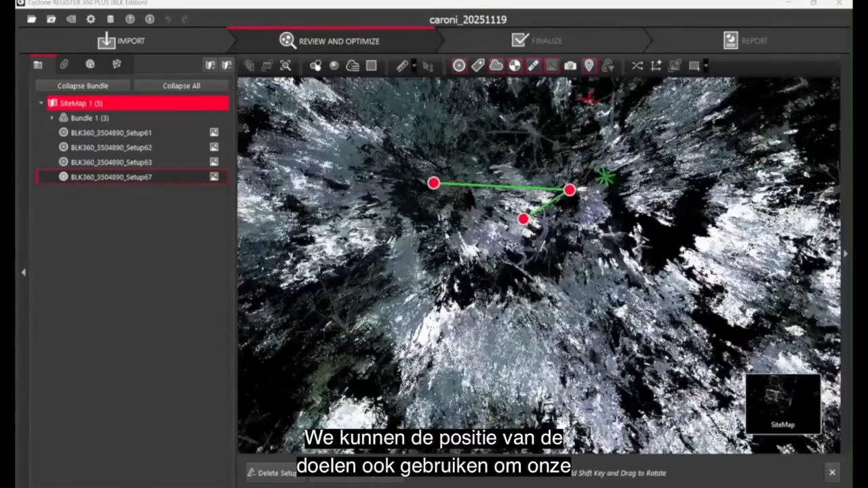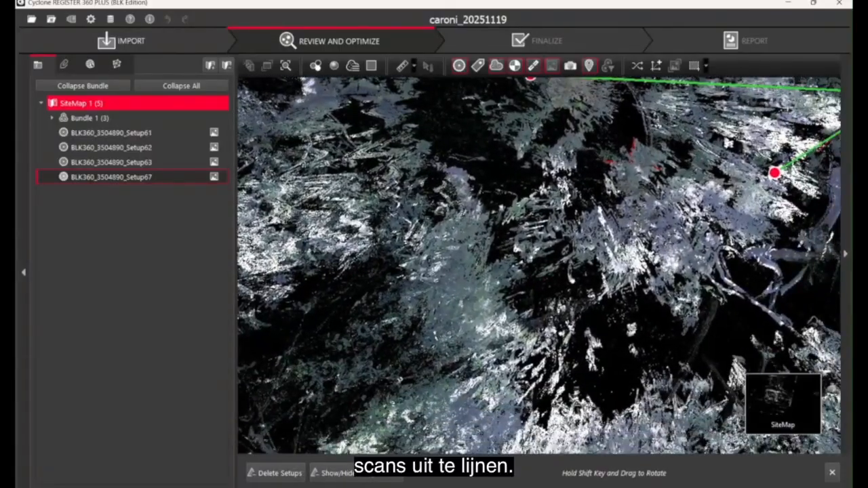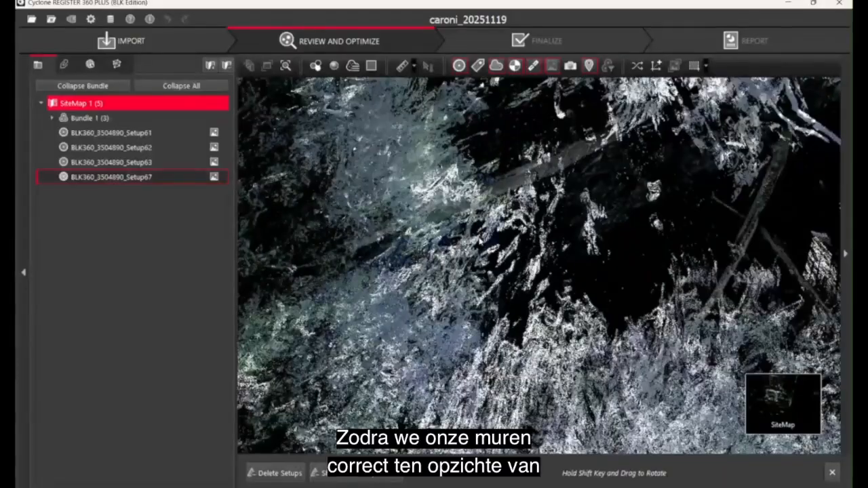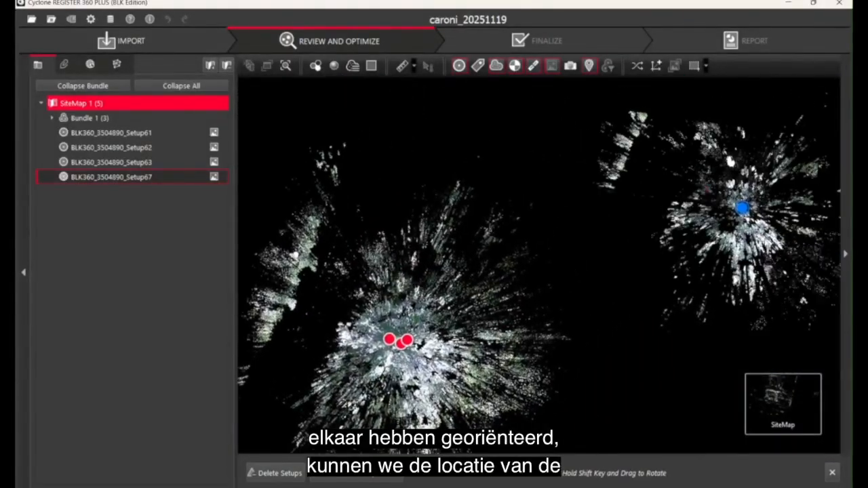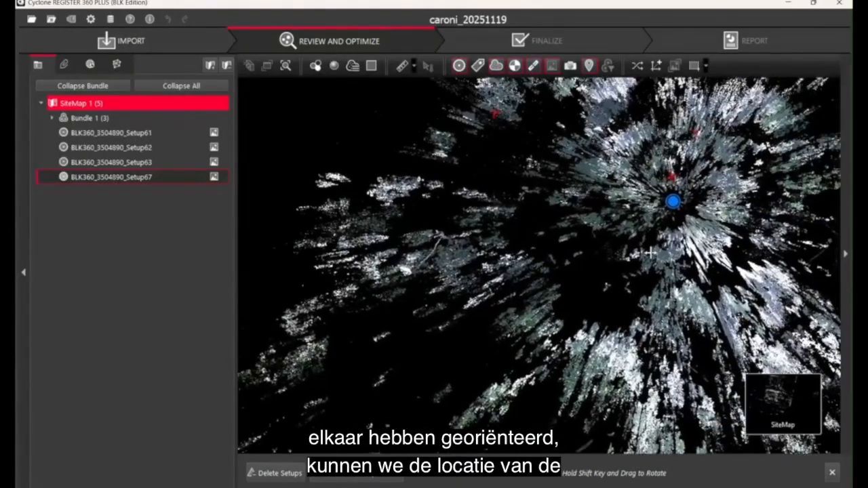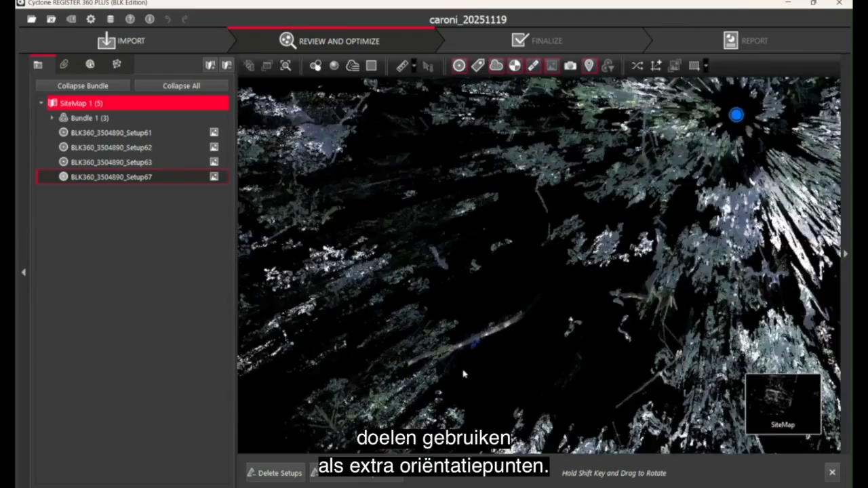We can also use the position of the targets to help align our scans. Once we have correctly oriented our walls to each other, we can also use the location of targets as an extra set of landmarks.